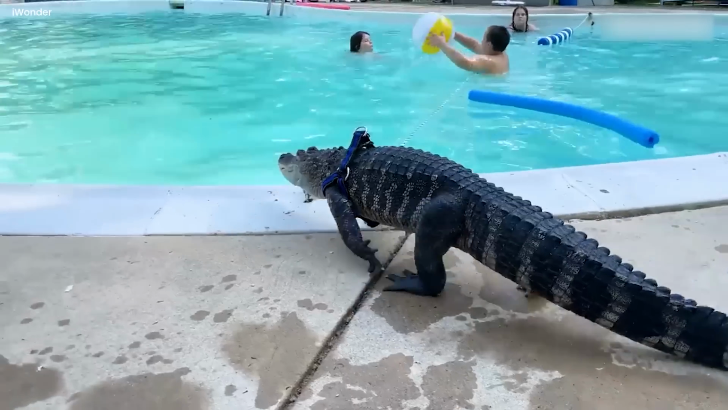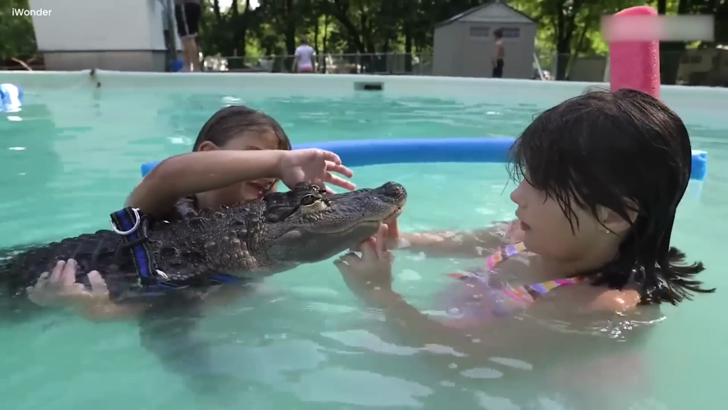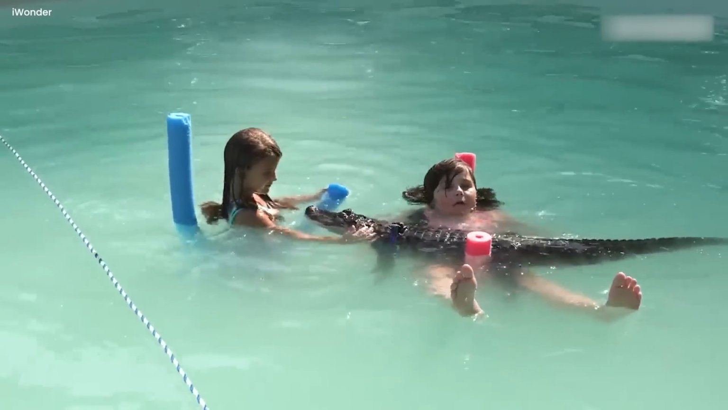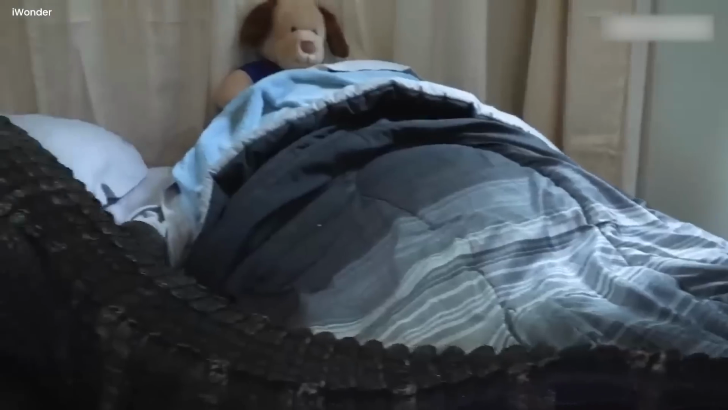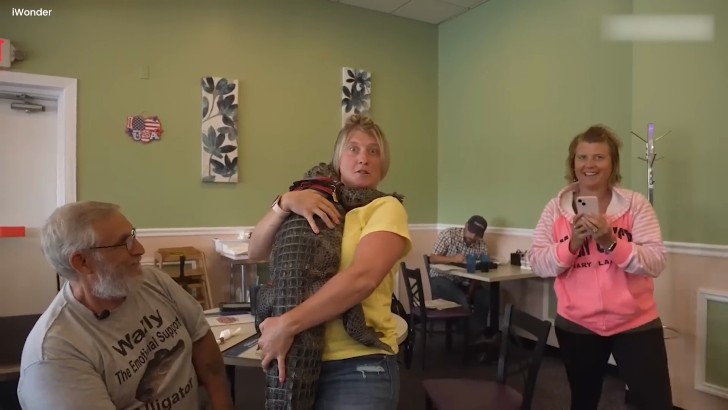Cuddly alligator companion. Meet Wally, the exceptional alligator for emotional assistance. Beyond his 5 1-foot length and razor-sharp teeth, Wally, who is owned by Joey Henney, has an extraordinary affinity with his owner. Despite his intimidating exterior, Wally and Henney's 7-year friendship is endearing.